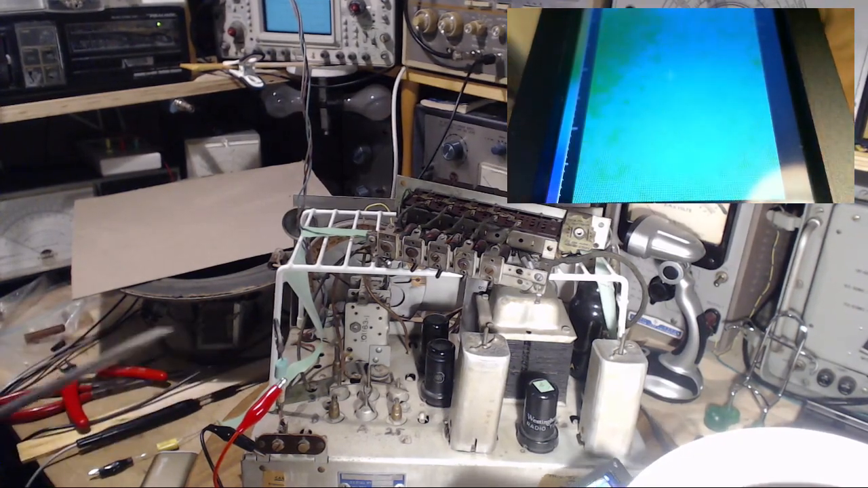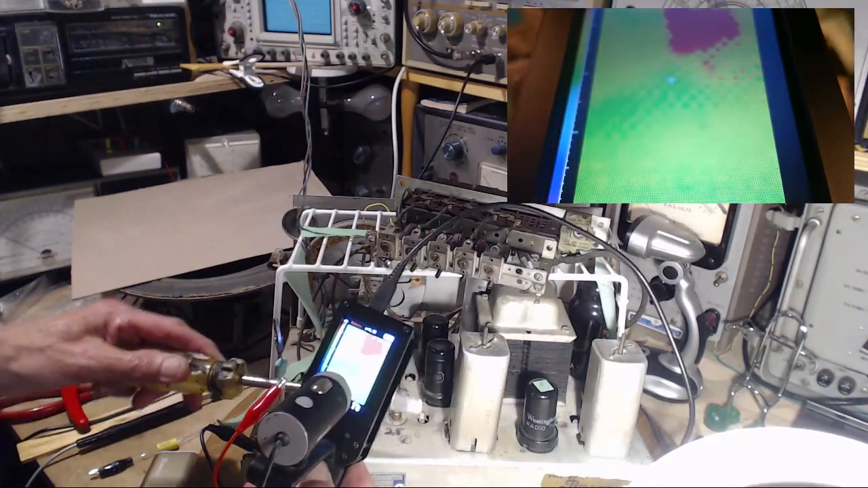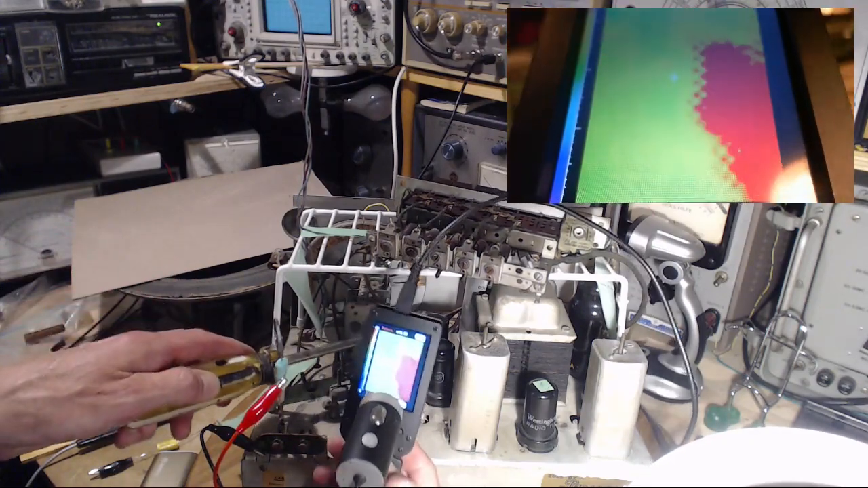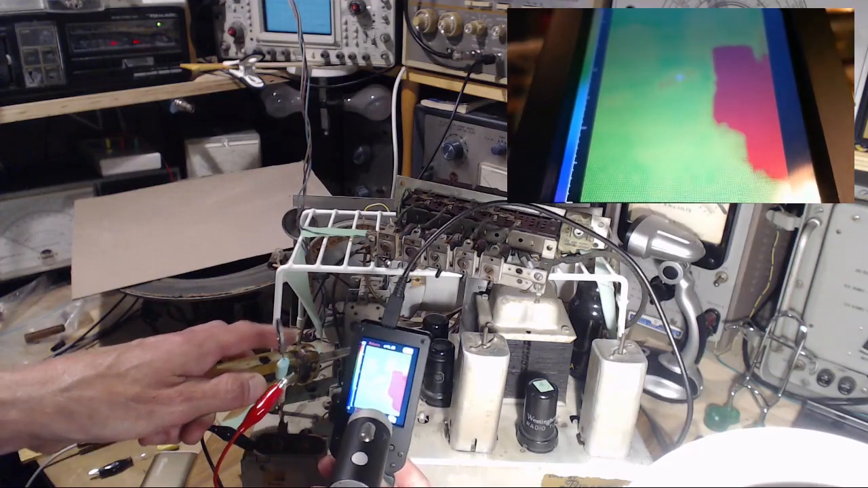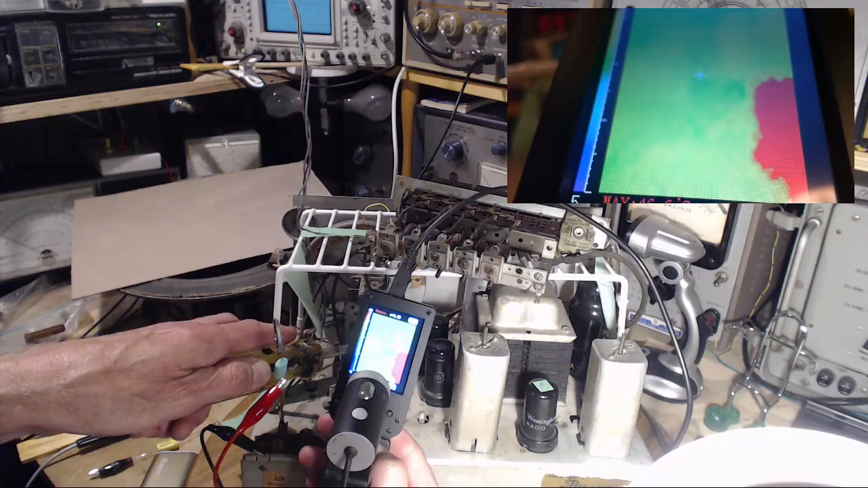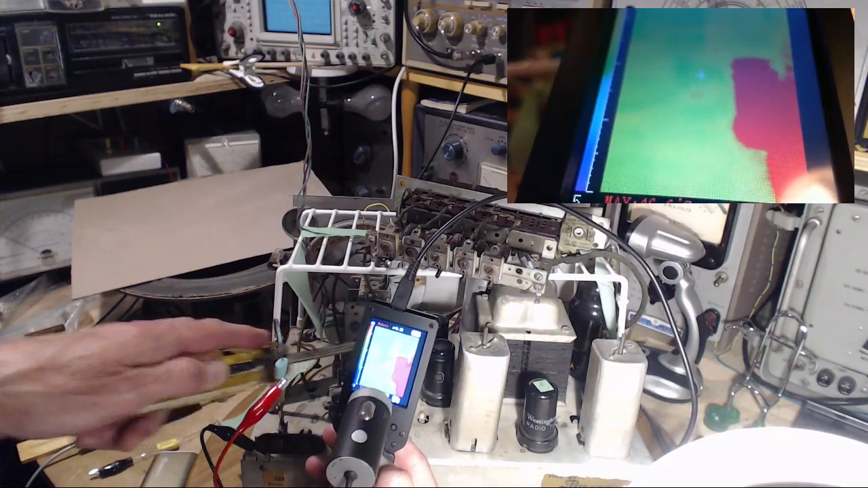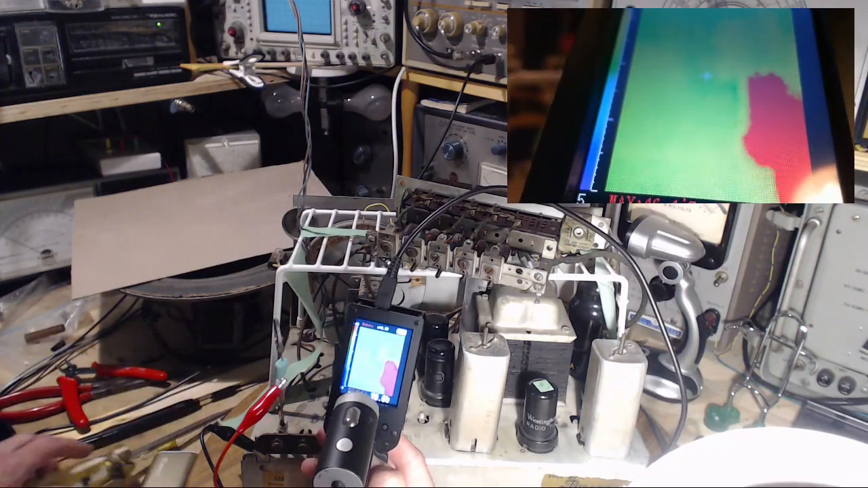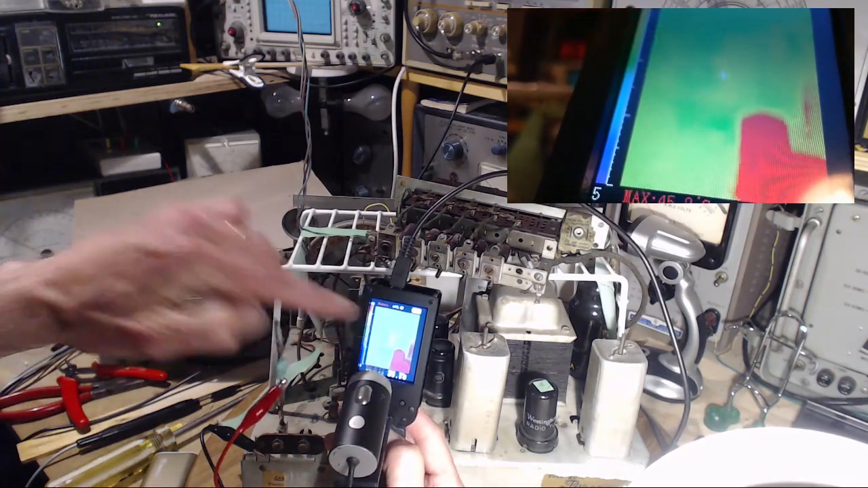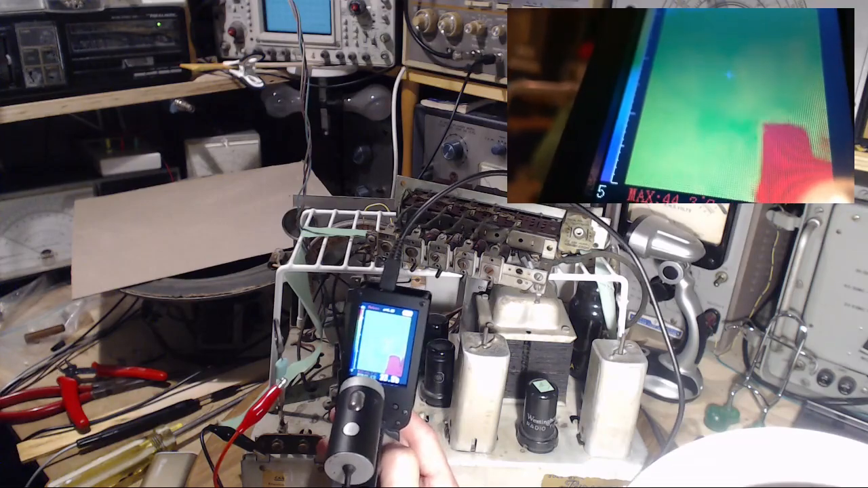That's what I believe. The emissivity is much higher. So my screwdriver, look, it appears completely cold here. Why did it look warm back here? Maybe it's a reflection. Can you reflect infrared off of metal? I don't know. Oh, lots of stuff to learn. So what am I seeing right there? What am I seeing back there?